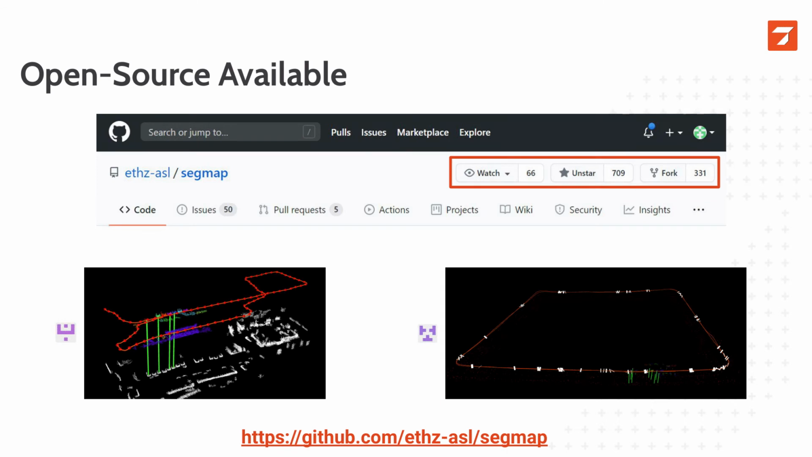Everything which I've presented so far is available open source, and we also received positive feedback from the community. For example, these 2 loop closure examples, which were shared from users on GitHub. So all of this seems to work nicely, and of course we wanted to do even better.